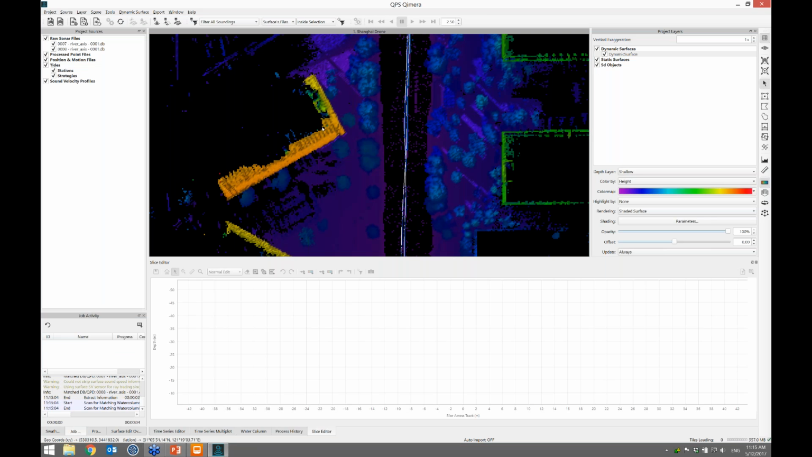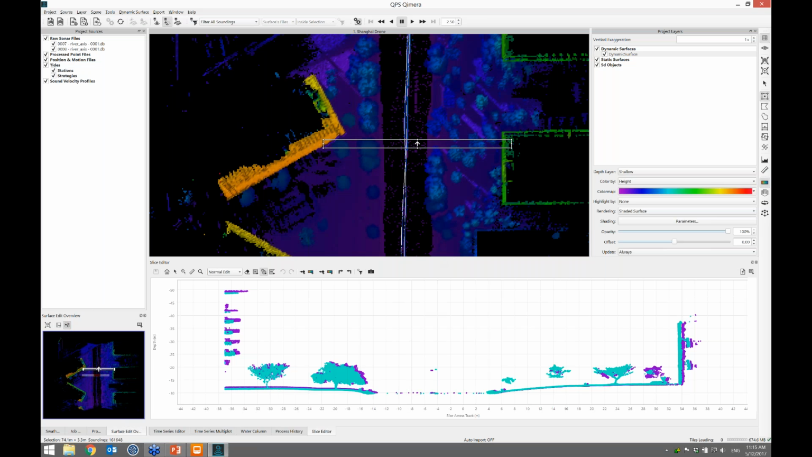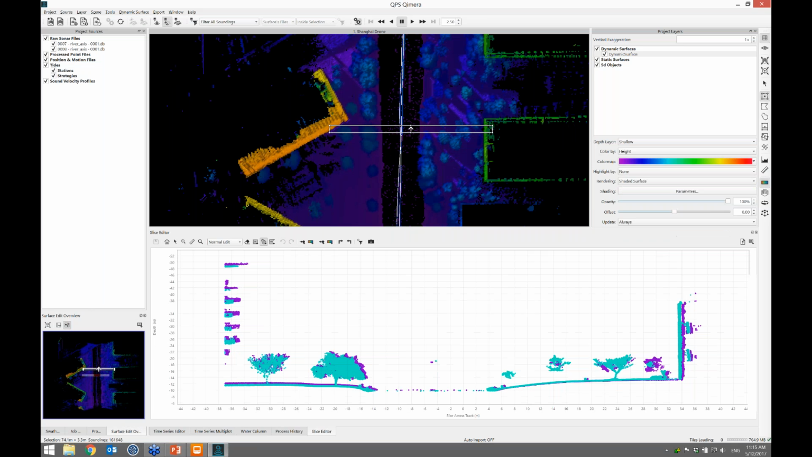And what I want to do now, I had lost my slice. Let's get that going again. There's the slice editor. So there are the raw points in the slice editor below. What I'm going to do now is just bring in an SBET file. So under the source menu, I can add binary navigation files.